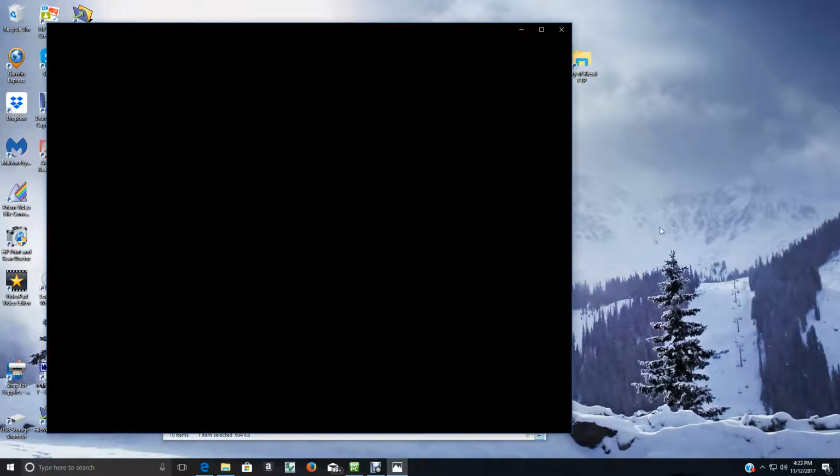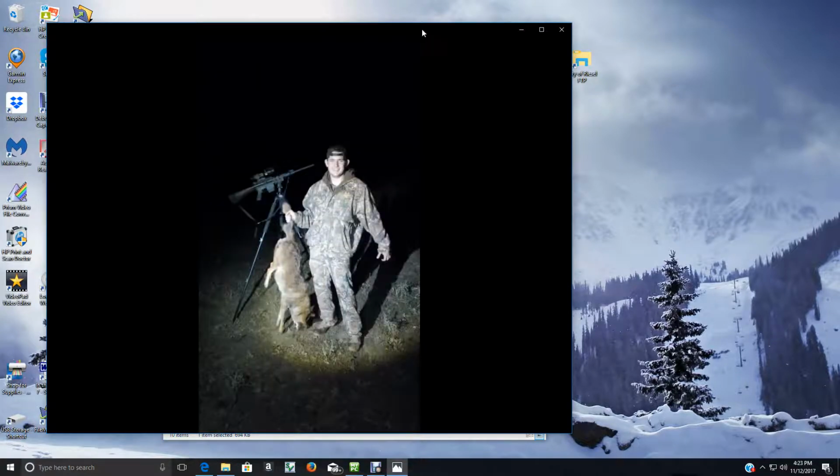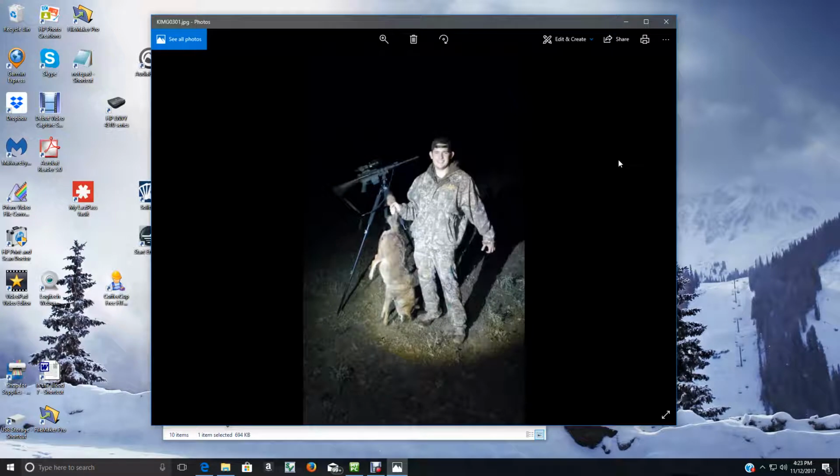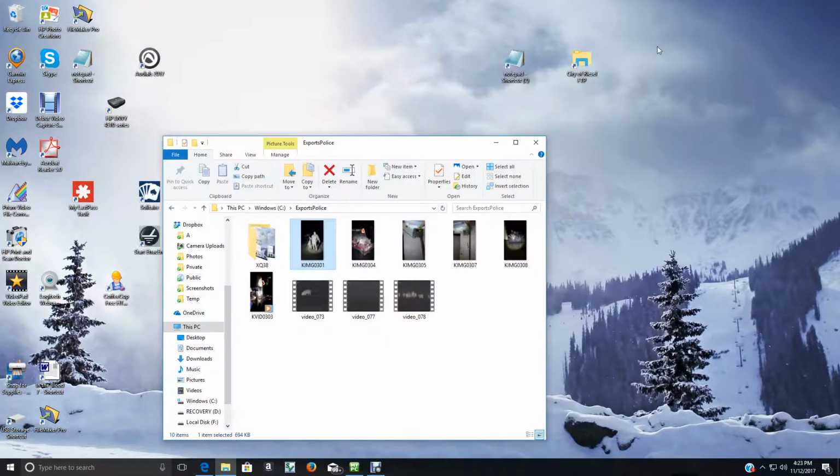Anyhow, there you've got Brayson with the coyote. Brayson Trussell. He's smiling right there, but the whole time he was griping because this thing's heavy. Hurry up, take the picture. This thing's heavy. Anyhow, we got the coyote, and then we go to another place.